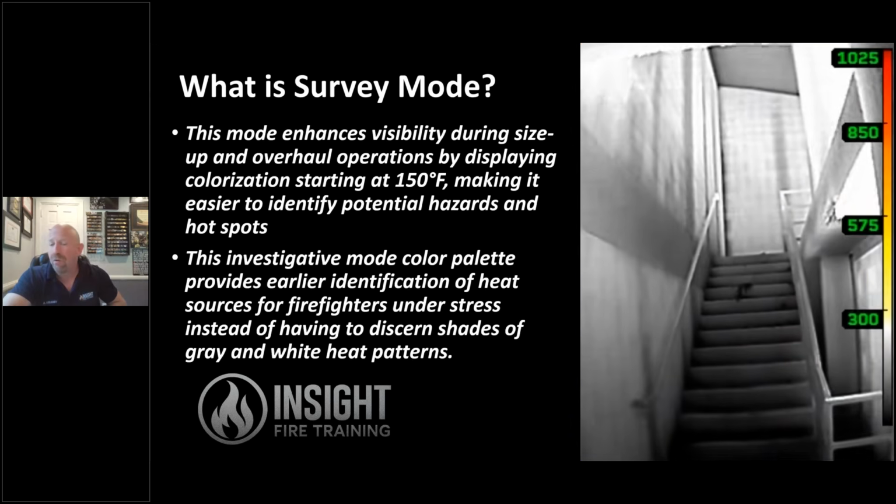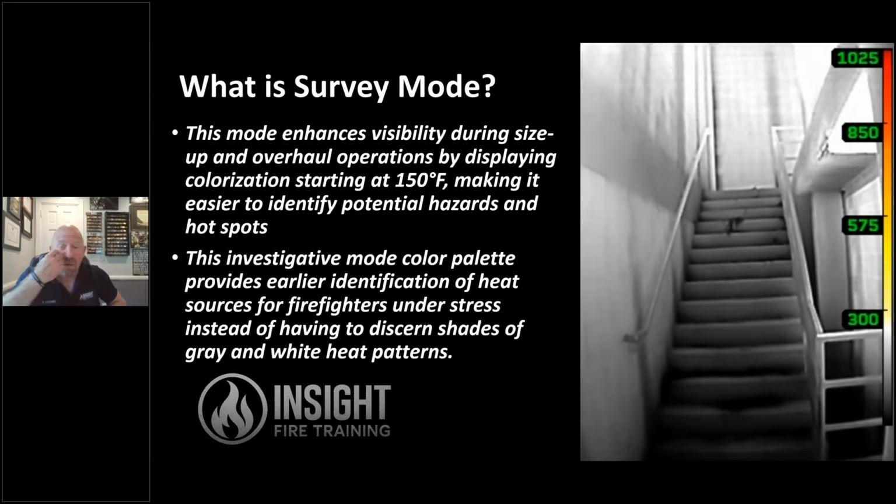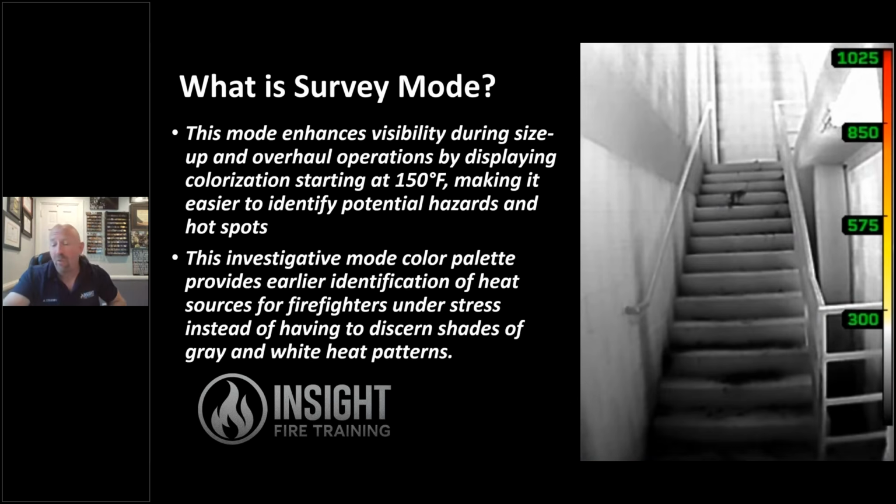Not that a firefighter couldn't make entry and go up there, but when do we open the nozzle? Which way do we bring the victim down? How much heat's actually upstairs? This is all what my good friend Dr. Gasway talks about, improved situational awareness. But we have to take that data and process it by using the proper application mode at the proper time.